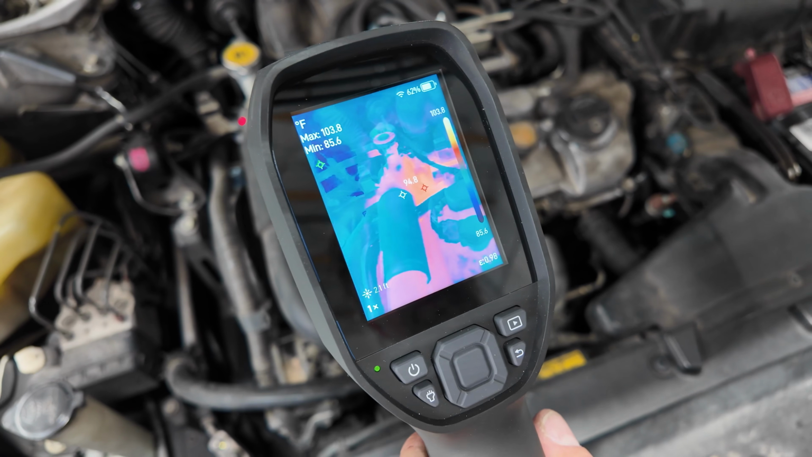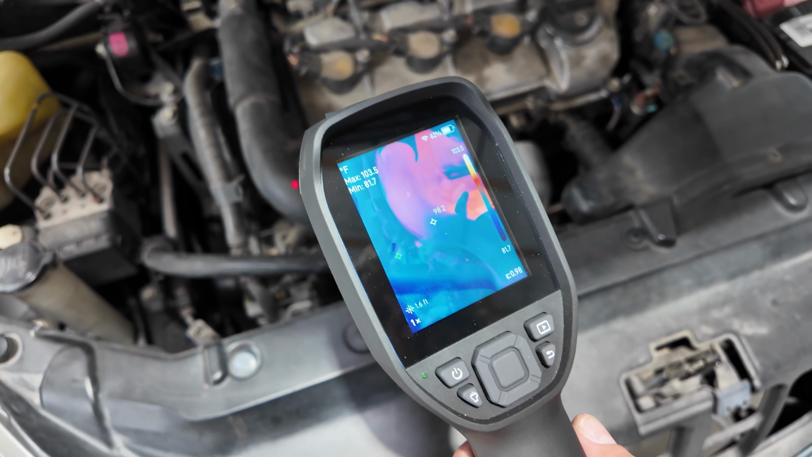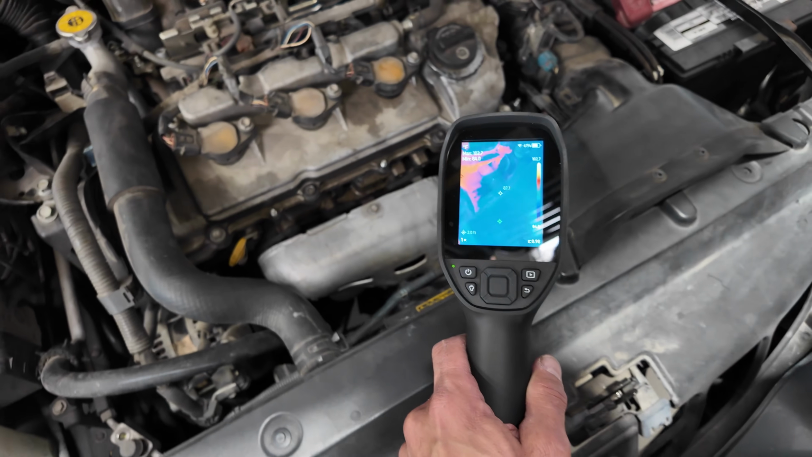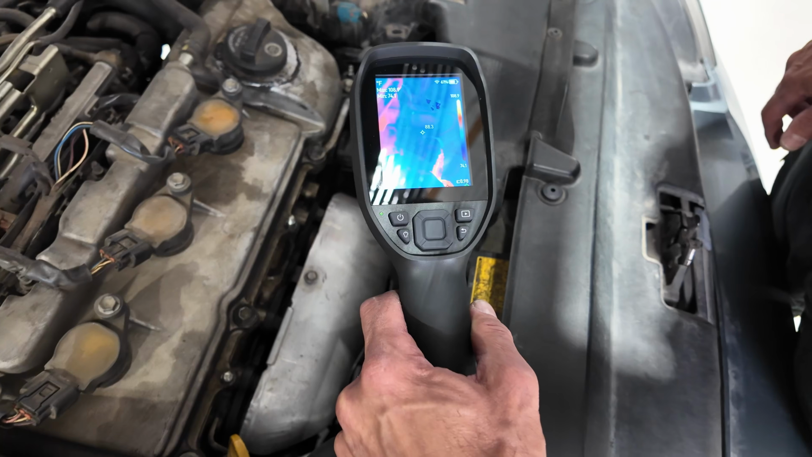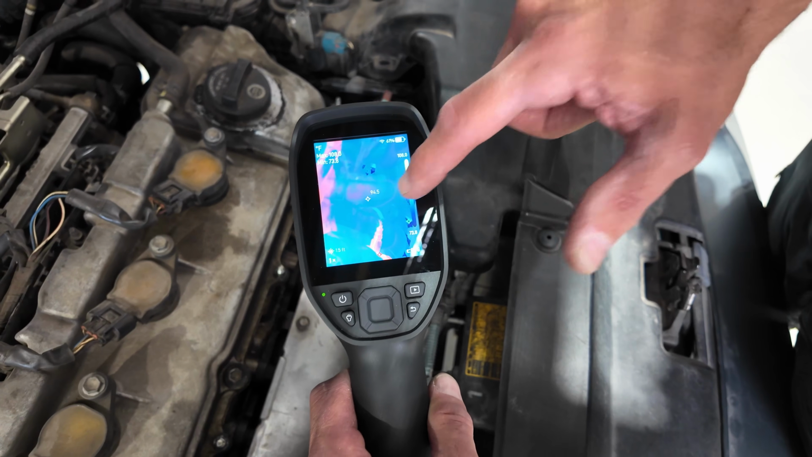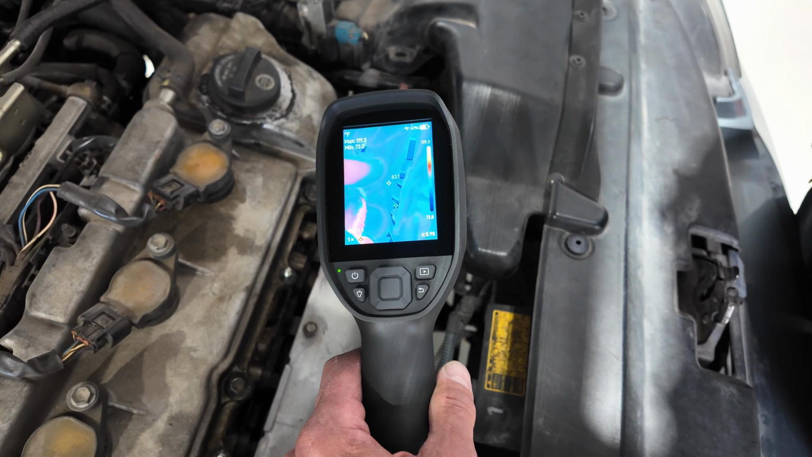All right, so I want to show you, I'm here on this upper radiator hose. You can see we're following along. It's showing it's about 95 to 98 degrees or so along this entire hose. I want to work my way over to this lower radiator hose and give you some example of what that looks like. So we're showing maybe mid 80s here. I hope you guys can see the temperature there. So starting around 90, and then as I work my way down here, looks like in the middle of those or so, it's probably mid to low 80s.